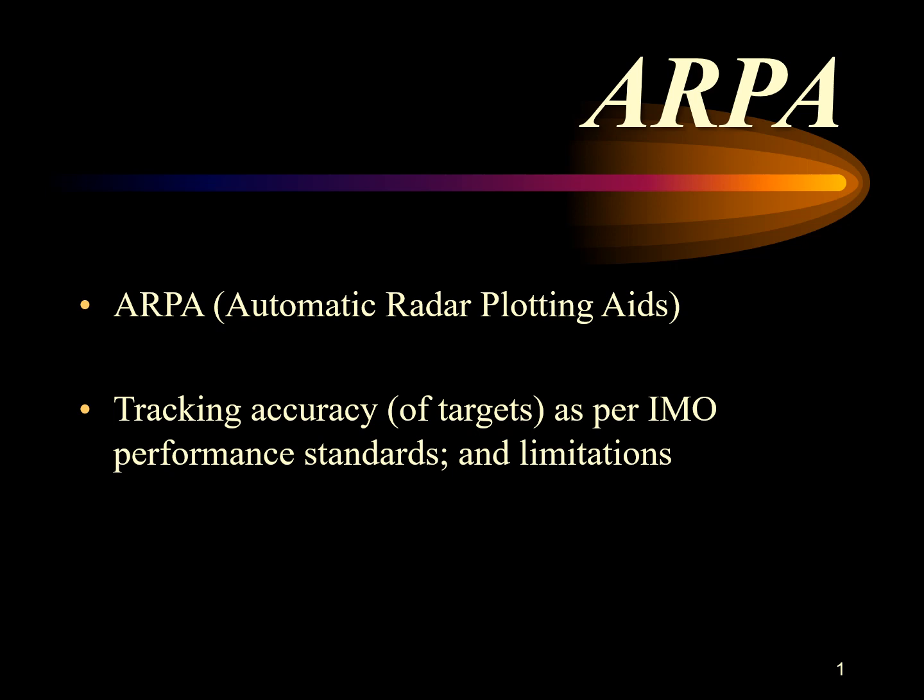So continuing with the videos that I have been making on the topic of ARPA, today's video will focus on the tracking accuracy of targets as specified by the IMO Performance Standards, and I'll also be talking about the limitations for the tracking accuracy.